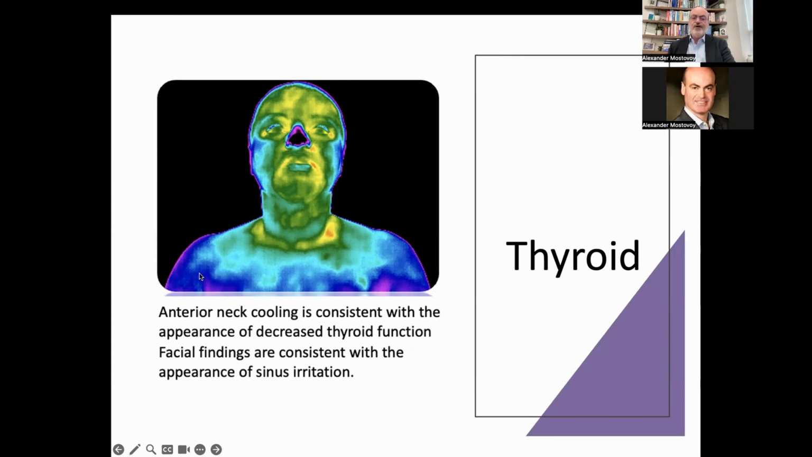You will also see a very cold body temperature. In many cases, these people will go get their TSH levels done, and as long as they are within the so-called normal range, and normal range is really very subjective, who is normal and who is not, their symptoms are going to be ignored.